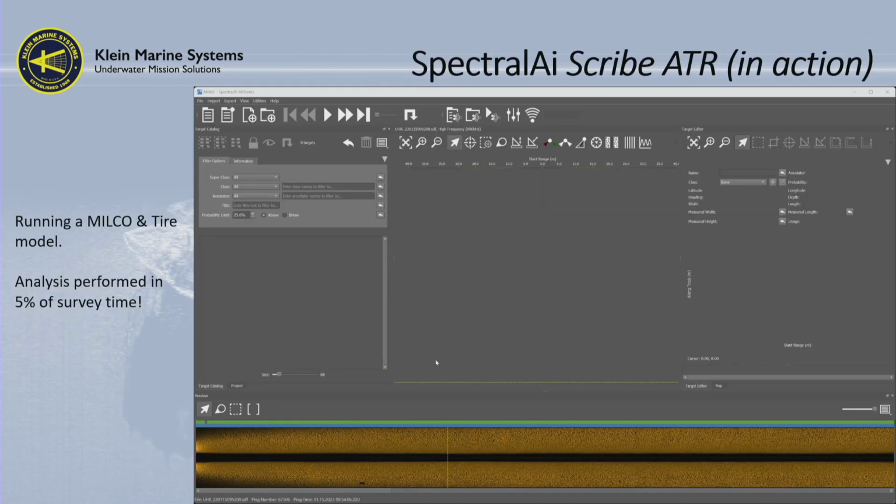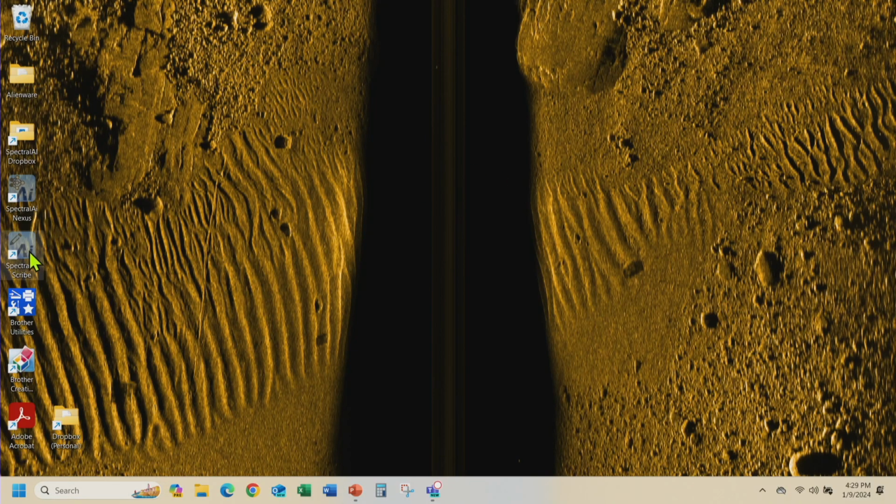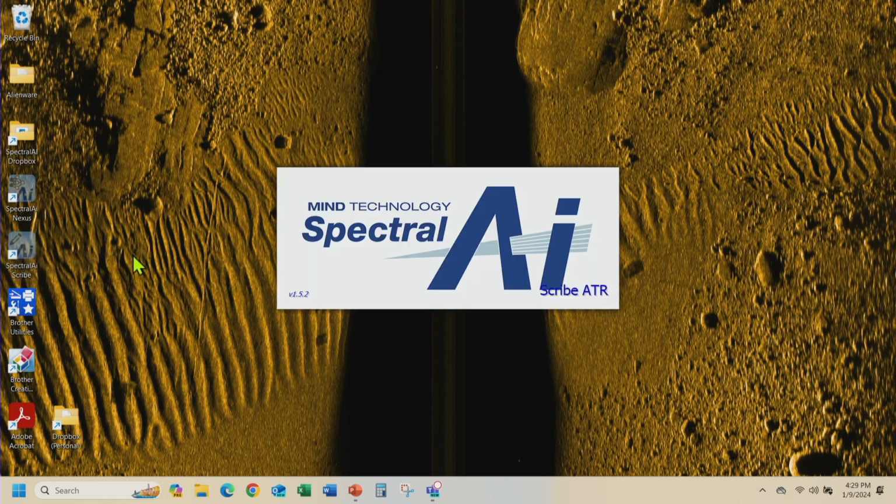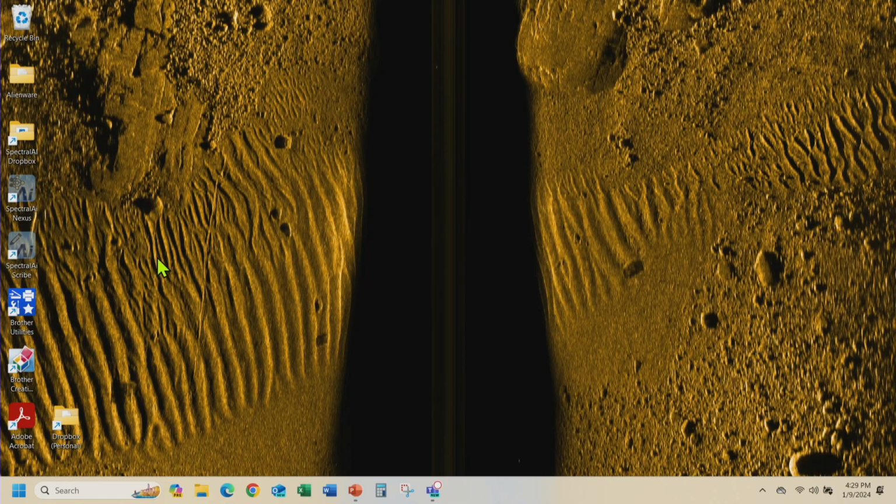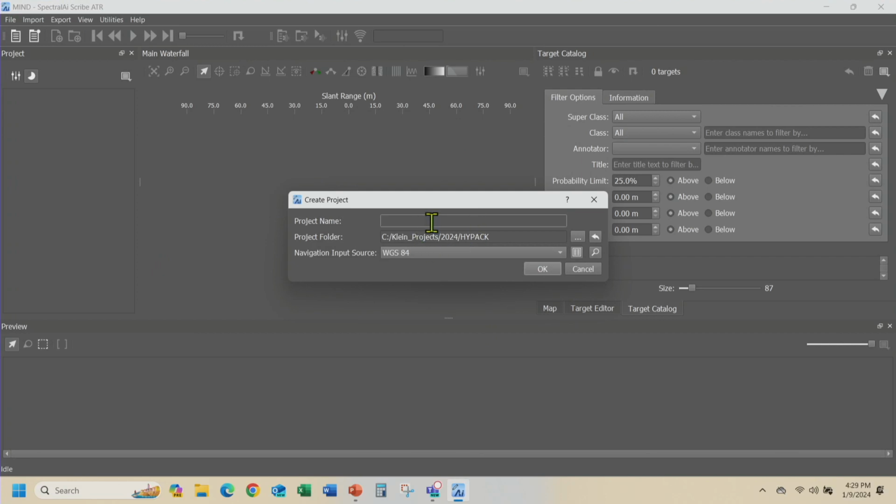So what I'm going to do is not bore you to death with PowerPoint. Let's actually go and load up. So this is the software package here. This is Scribe and ATR. I'm going to create a project from scratch and show you how to do it. So I'm going to create a project, and we're going to put it in the HiPack folder.